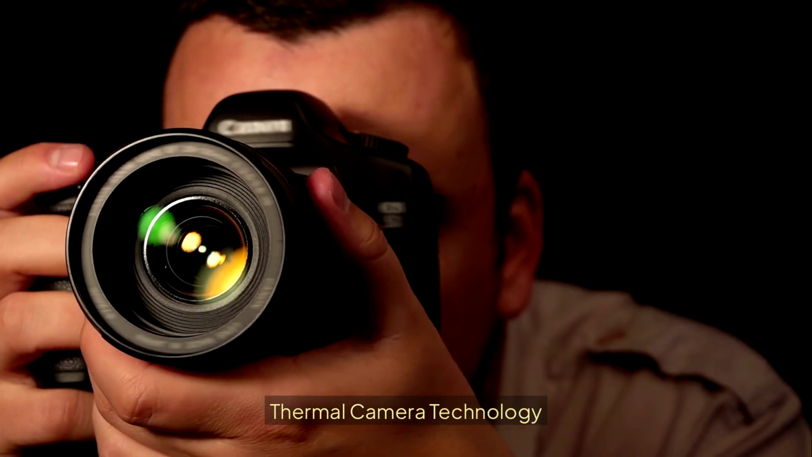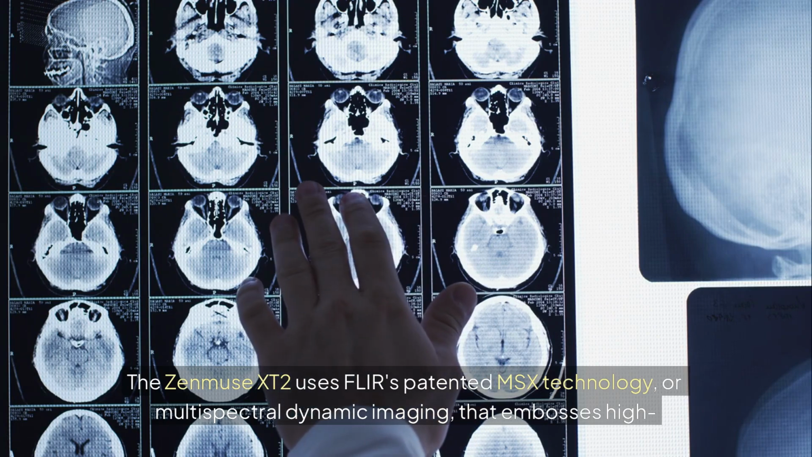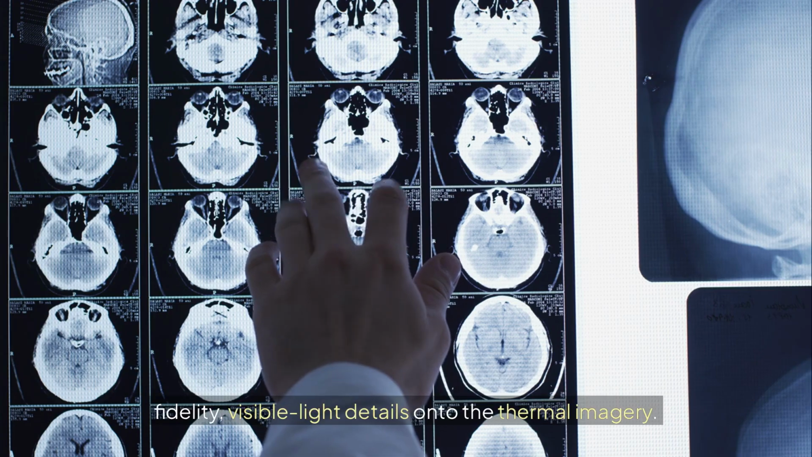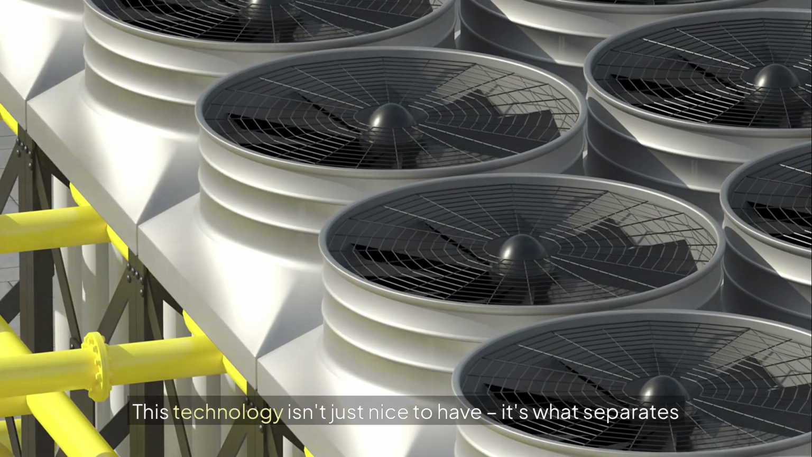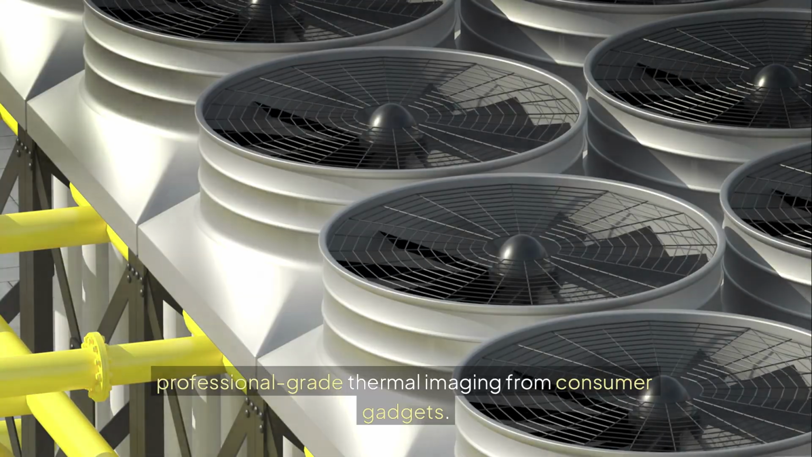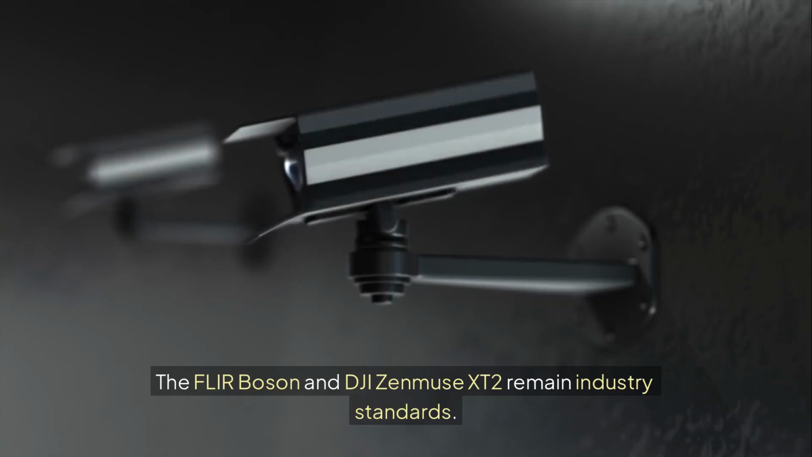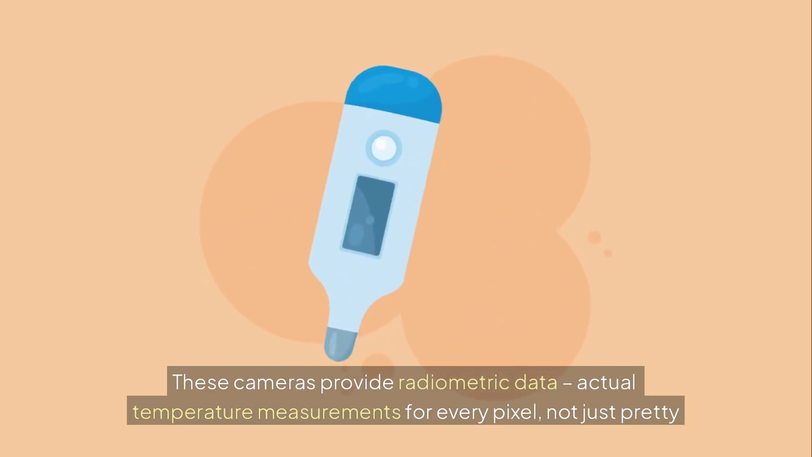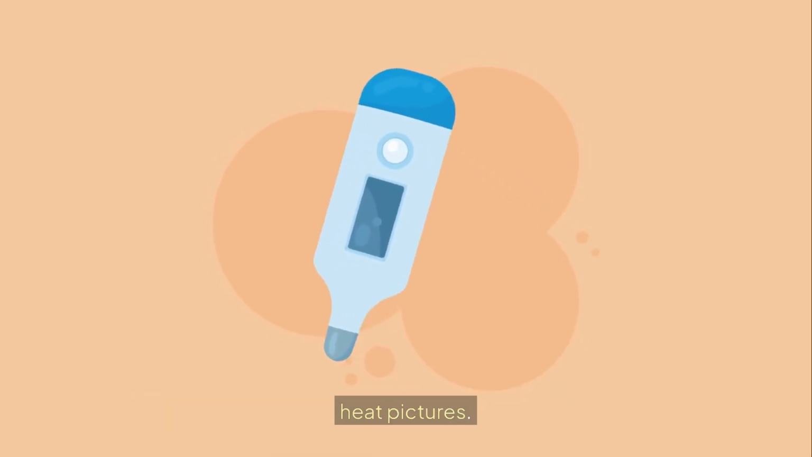Thermal camera technology. The Zenmuse XT2 uses FLIR's patented MSX technology, or multispectral dynamic imaging, that embosses high-fidelity, visible light details onto the thermal imagery. This technology isn't just nice to have. It's what separates professional-grade thermal imaging from consumer gadgets. The FLIR Boson and DJI Zenmuse XT2 remain industry standards. These cameras provide radiometric data, actual temperature measurements for every pixel, not just pretty heat pictures.